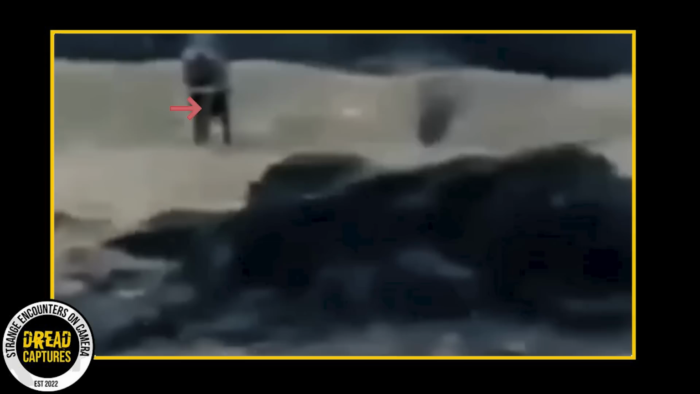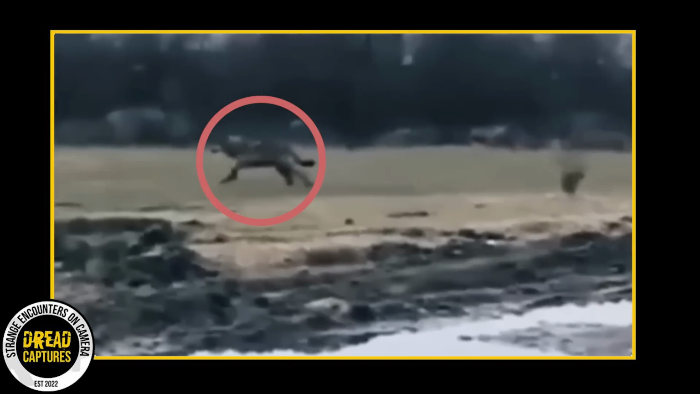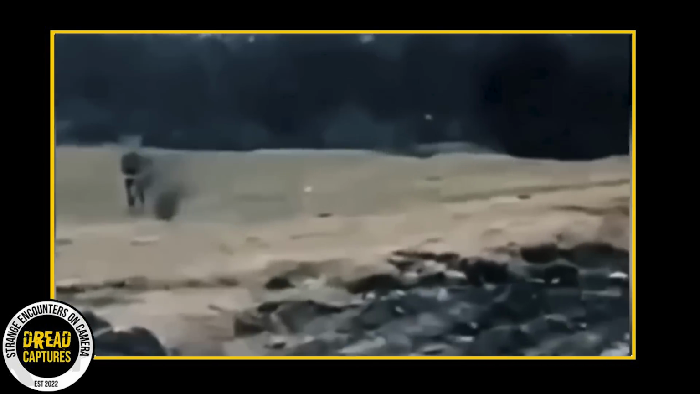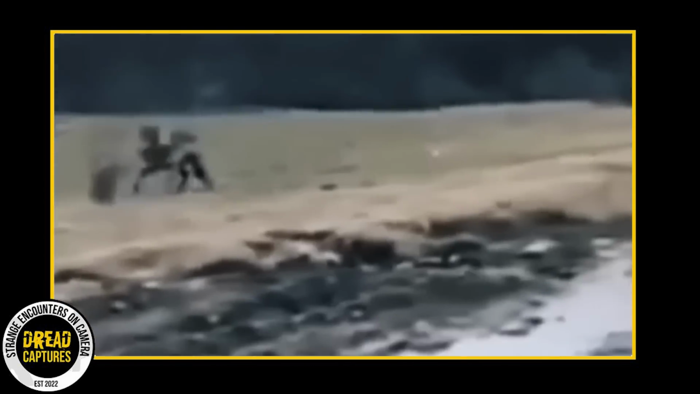Check out this next video. Yep, that's a wolf. But not just any wolf, it's massive. At first, it seems like it's just enjoying its time wandering around, and it might look like an average-sized wolf. But as the camera gets closer, it's clear that this is no ordinary wolf. As I watched it, I wondered if there are any known wolves this big.